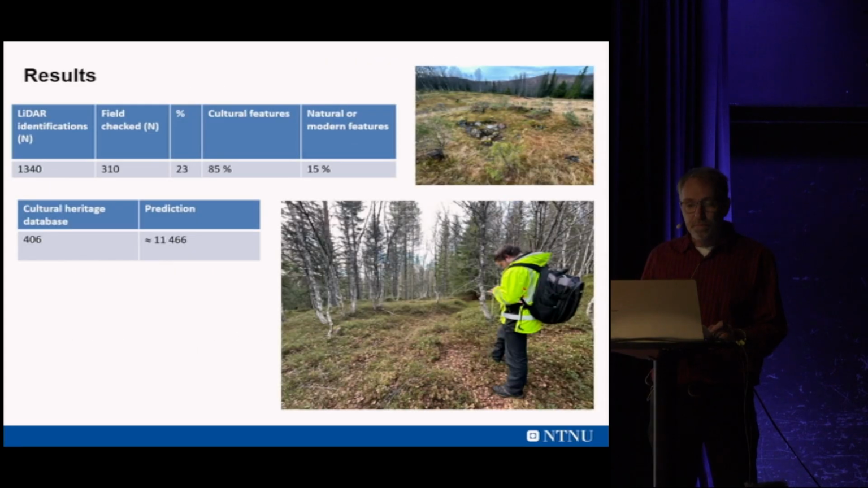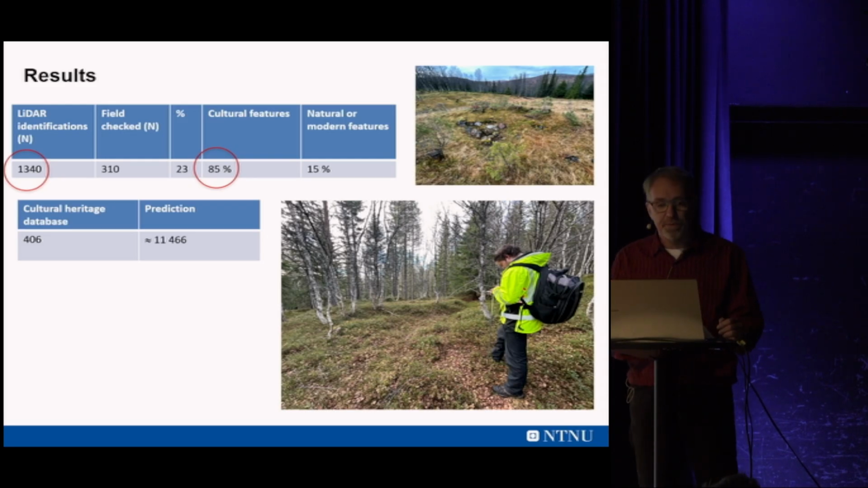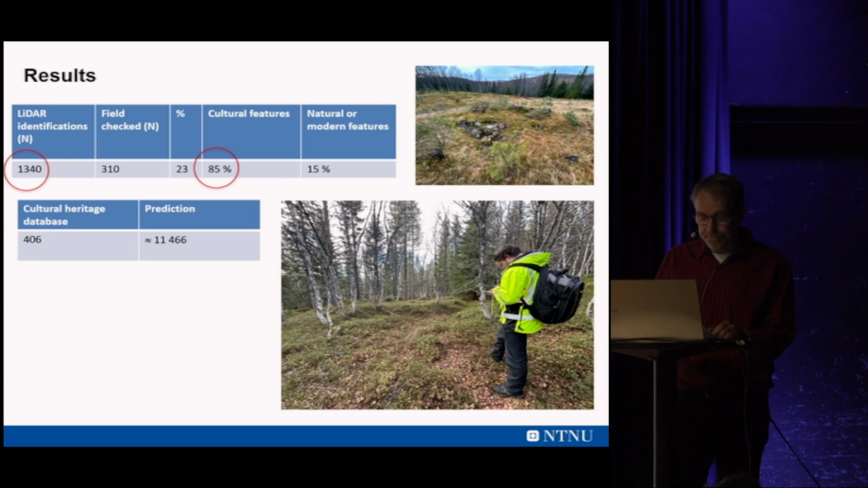And the result from this project, as you see, there were 5 or 6 volunteers who helped us for a few weeks, and they identified 1,340 anomalies. And then we archaeologists went out and did the field check, and we ended up with exactly the same detection success, 85% also in this case. So it was quite interesting. It was exactly the same.